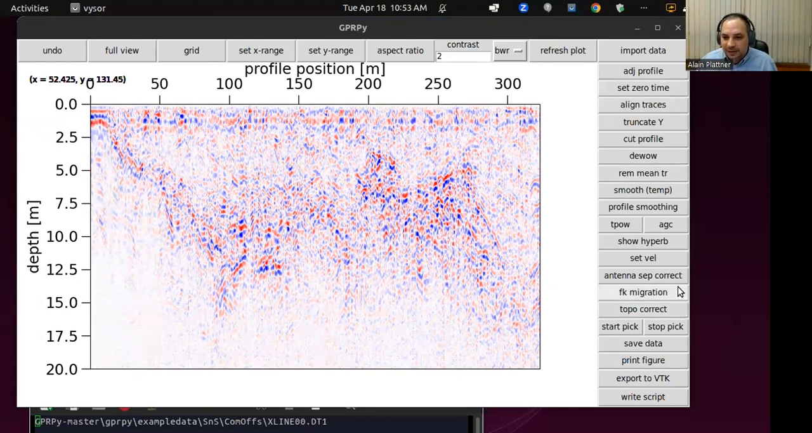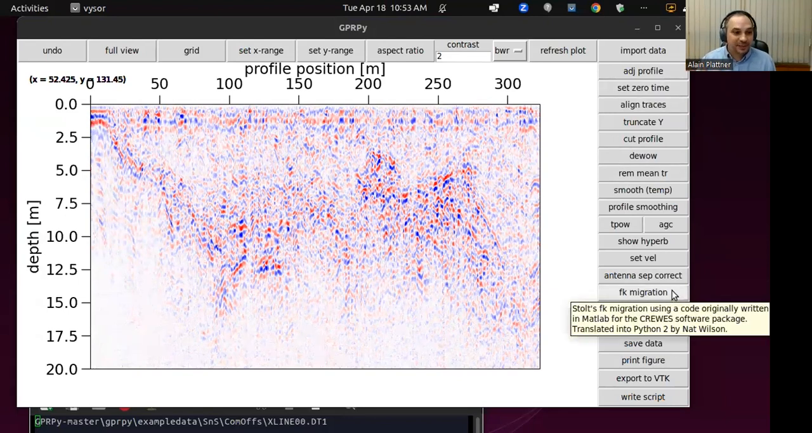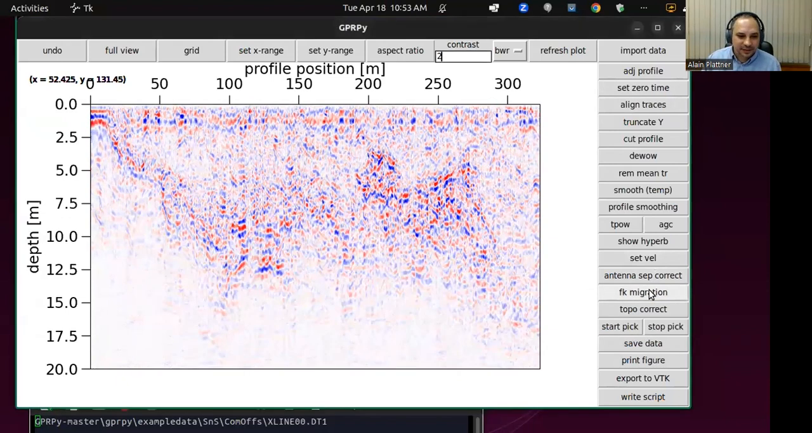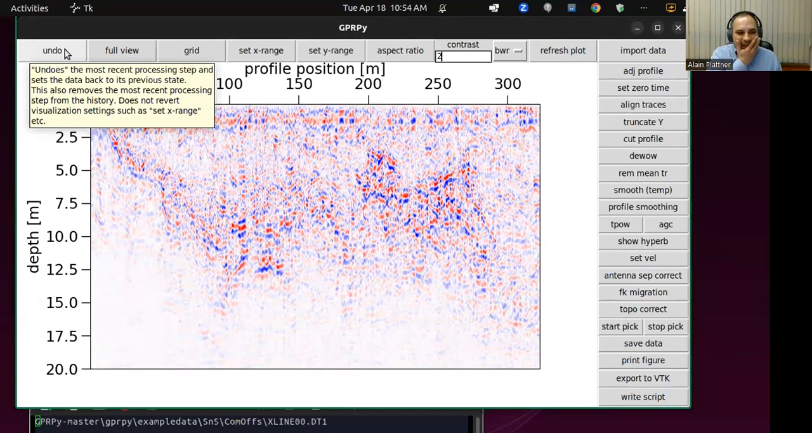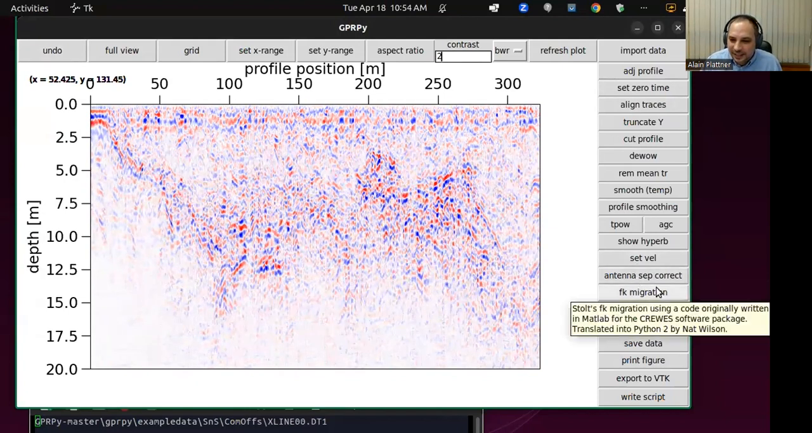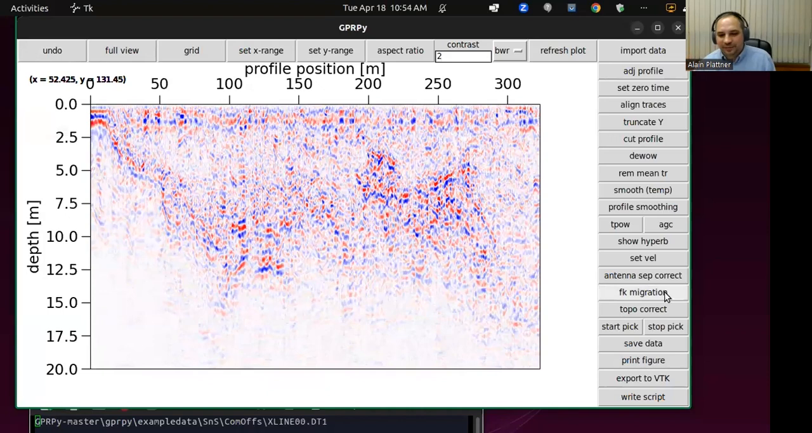But FK migration, if you did that extra step in the installation, then you can actually use it now. So you need to have, of course, set the velocity. So click migration. It changes it a little bit. I know migration in GPR processing, some people think it's too aggressive. Some people think it helps. It can help with dips of your interfaces. I like it. It also cleans the data up a little bit, but it's not critical, I think.